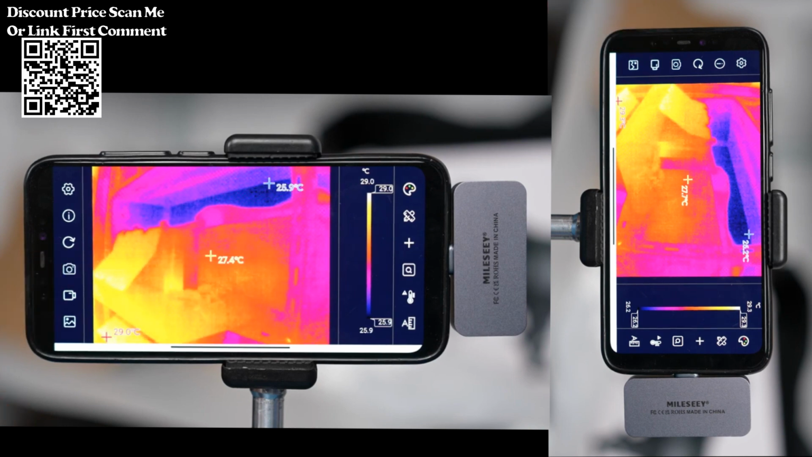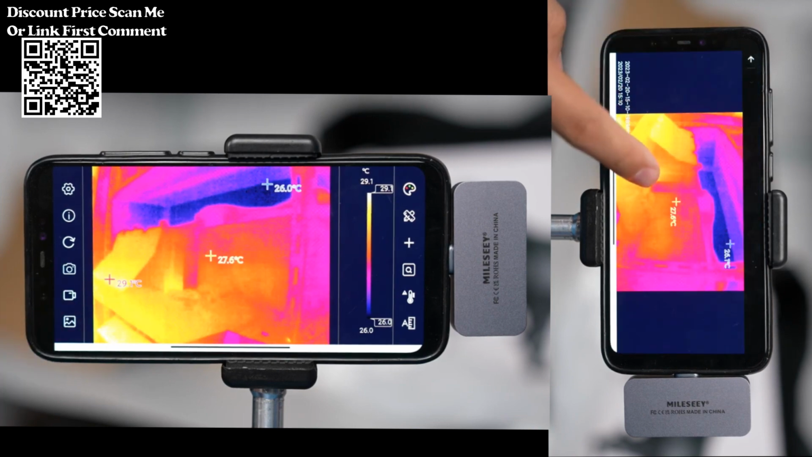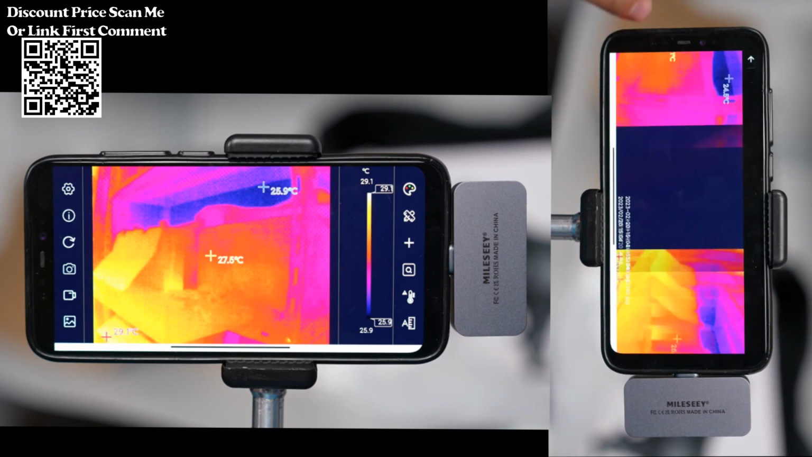App integration. The camera is designed to work in conjunction with a dedicated mobile application. Users can observe real-time thermal images through the app, enhancing the camera's functionality and user experience.